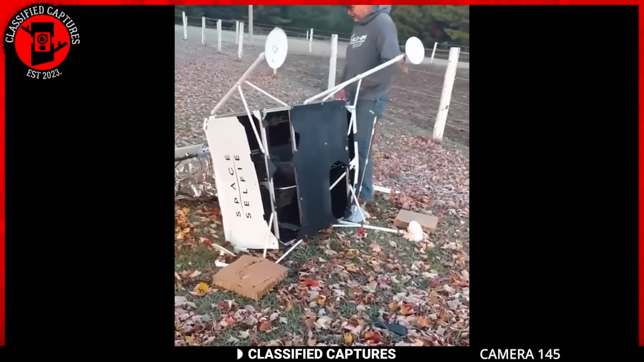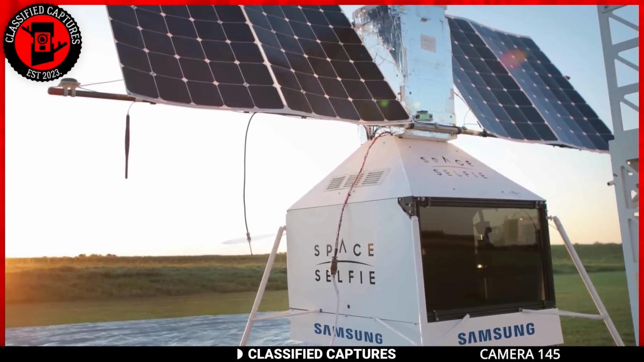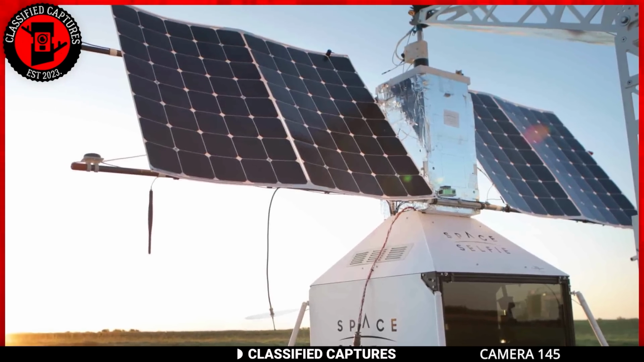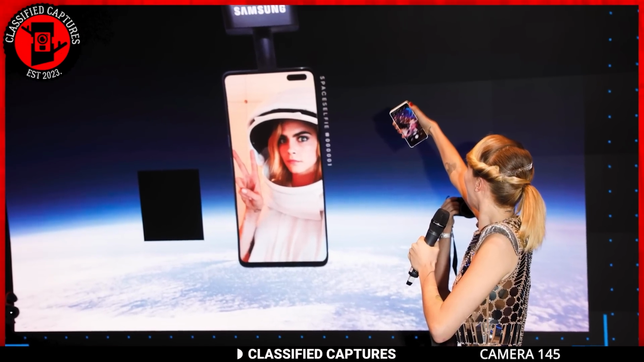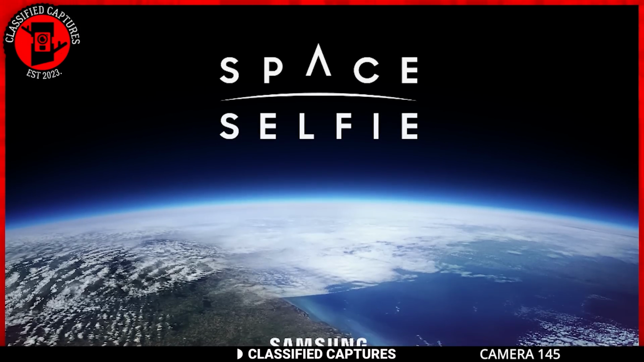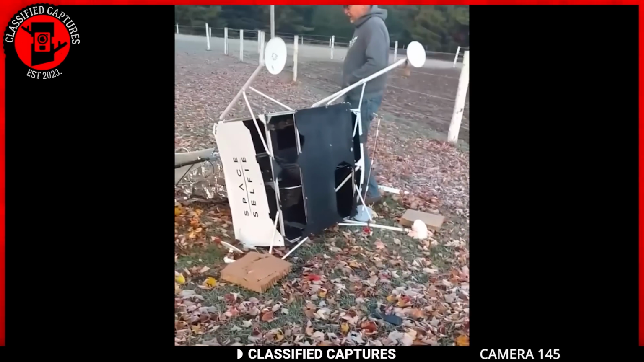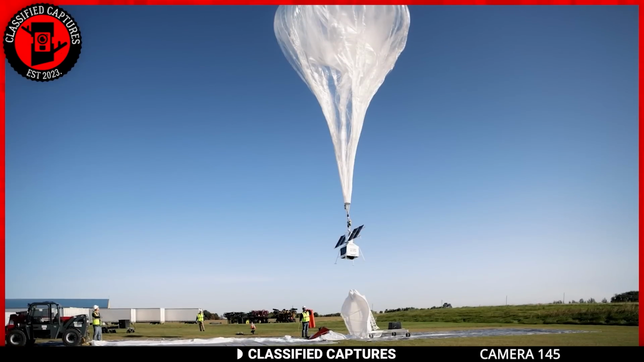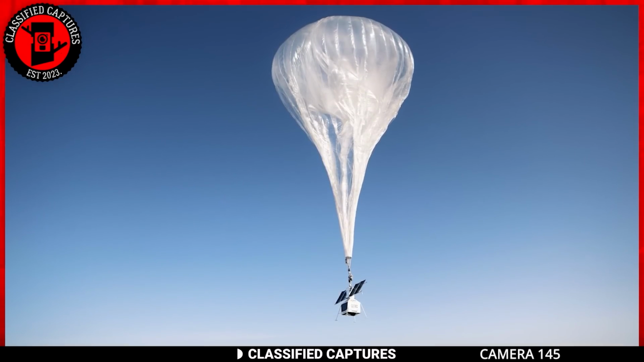How wild is that? The Samsung Space Selfie involved sending a device with solar panels into the stratosphere to capture a space selfie. The concept was a marketing stunt to promote the Samsung Galaxy S10 5G smartphone. This device, equipped with cameras, took pictures against the backdrop of the Earth and space. During the event, Samsung launched the device into the stratosphere using a high-altitude balloon.